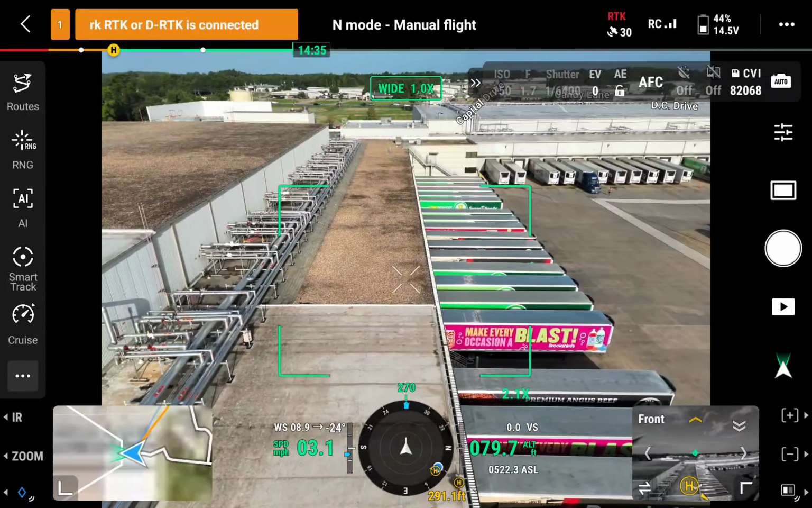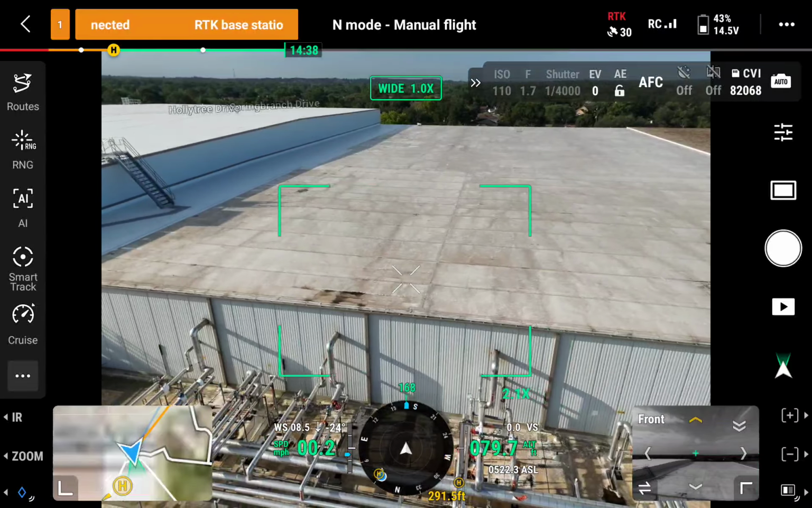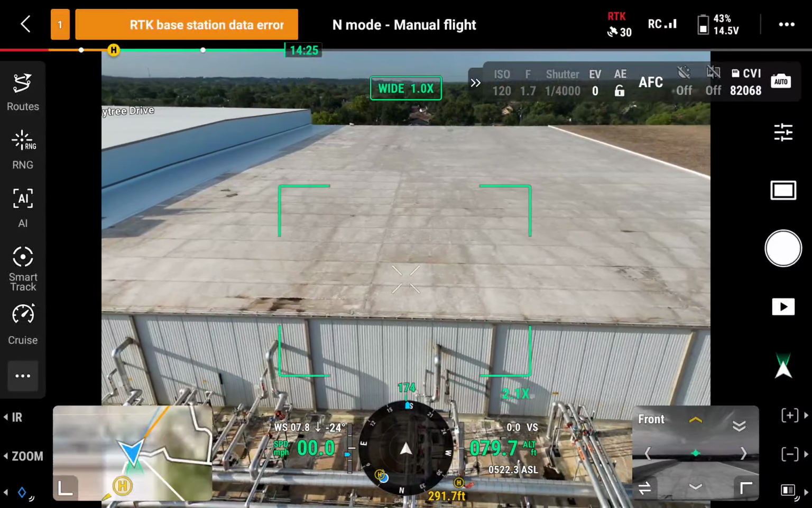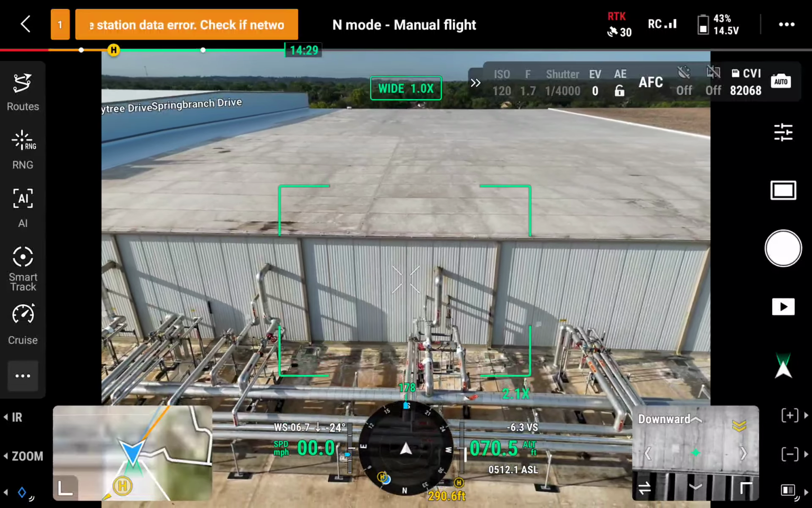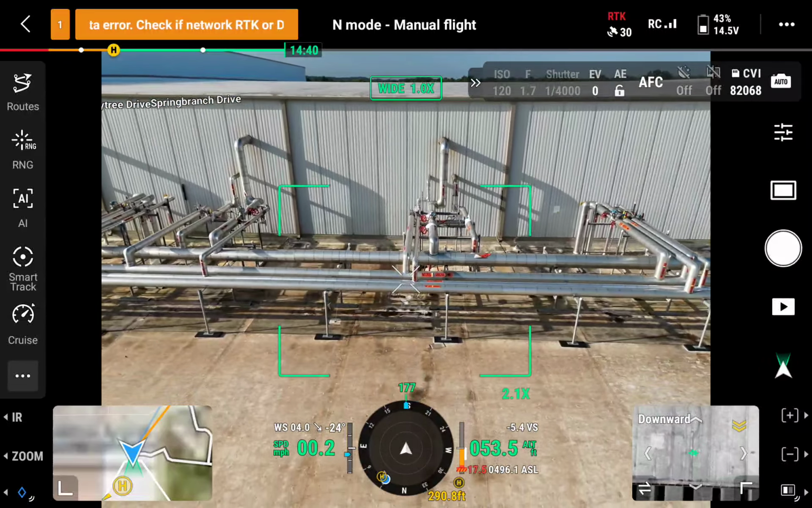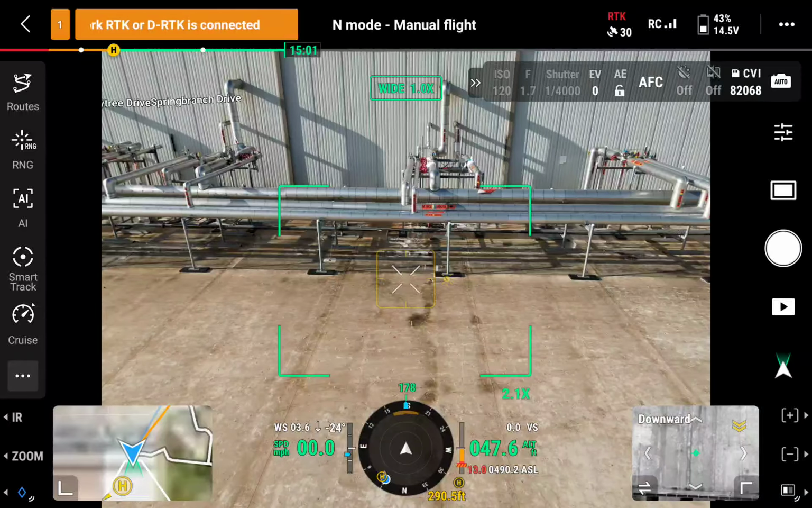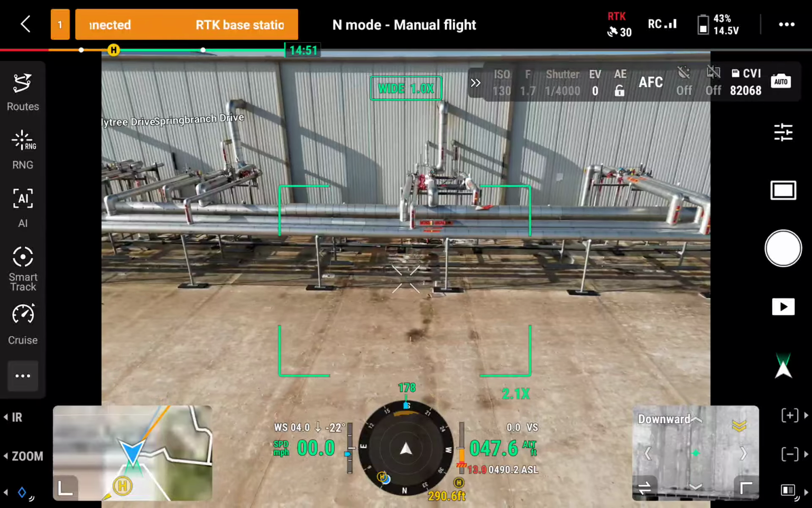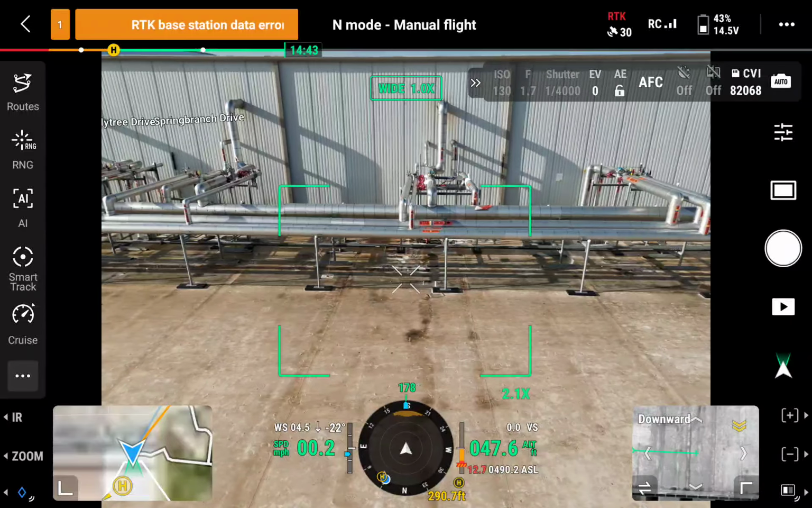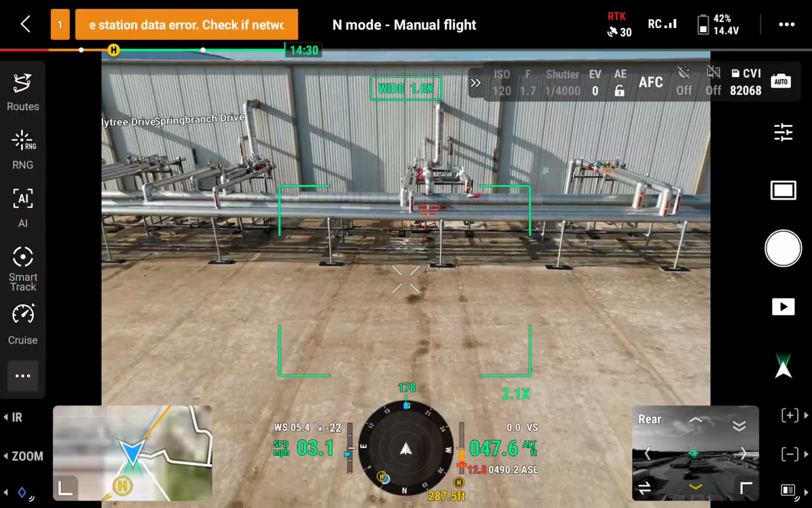Okay, so I'm pretty much positioning myself, and then I'm gonna move this direction right here, and I'm gonna pull it down so that I can get closer to it. Because basically what I want to do is maintain visual line of sight with my drone. Now come toward us a little. So pull it back a little bit. Yeah, we'll bring it this way.